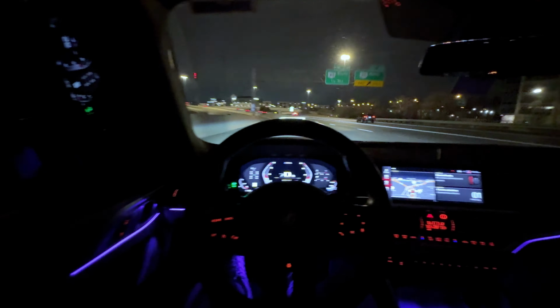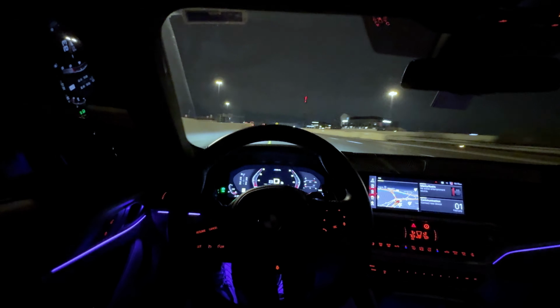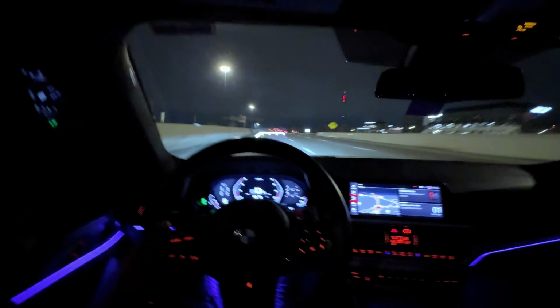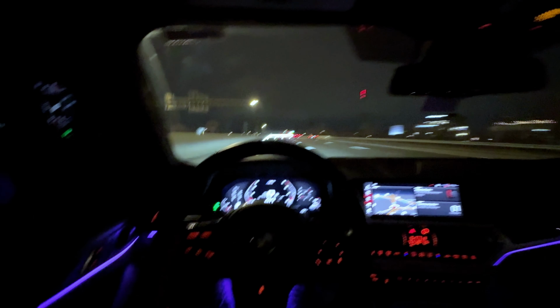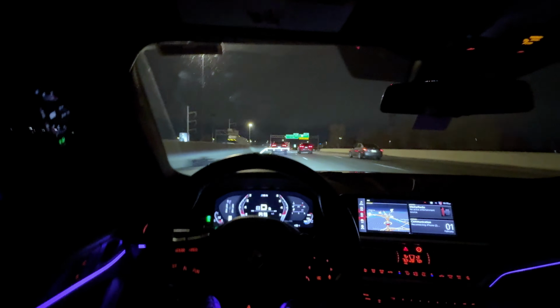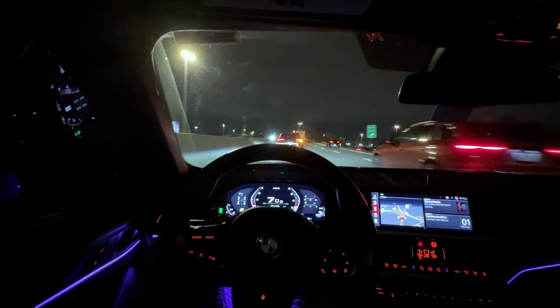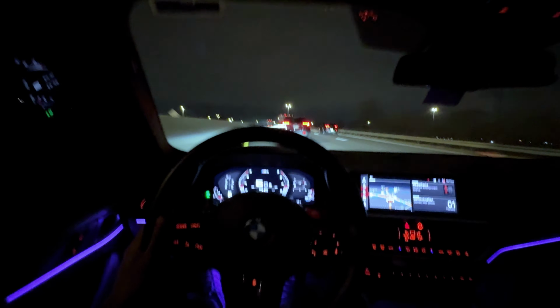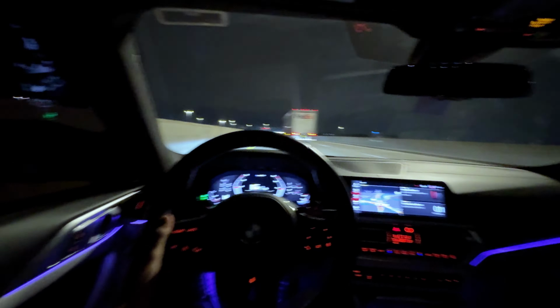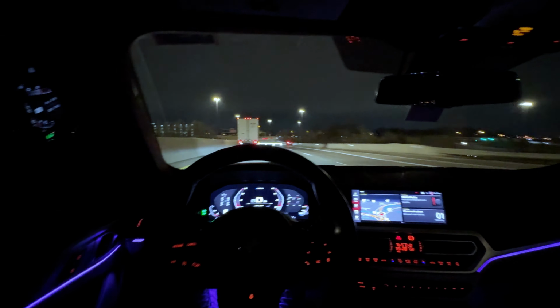I kind of forget how fast this car is until I get on the throttle a little bit and I'm reminded, like, that was not me punching the car, and it was still hauling, which is ridiculous, honestly. Oh, what a good guy. I appreciate you. See, I wish everyone else would do that.